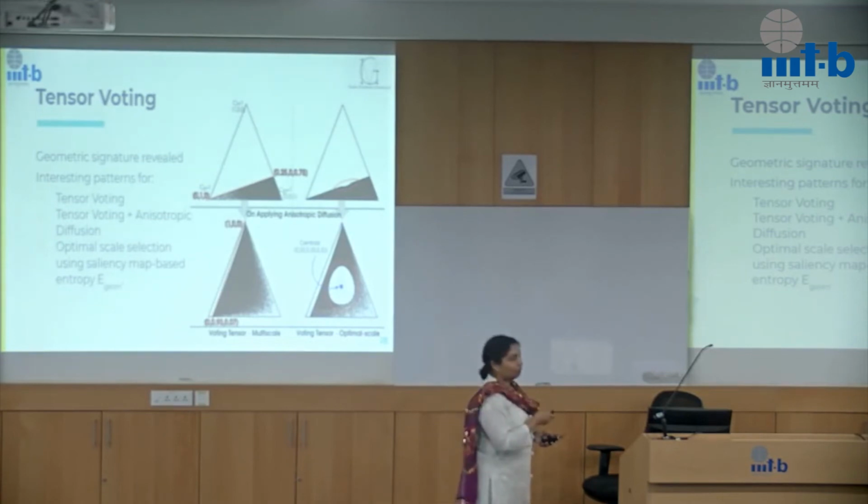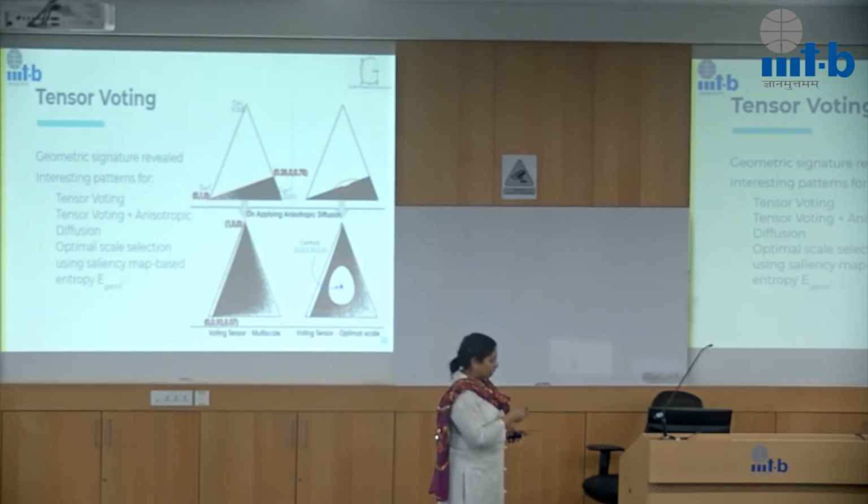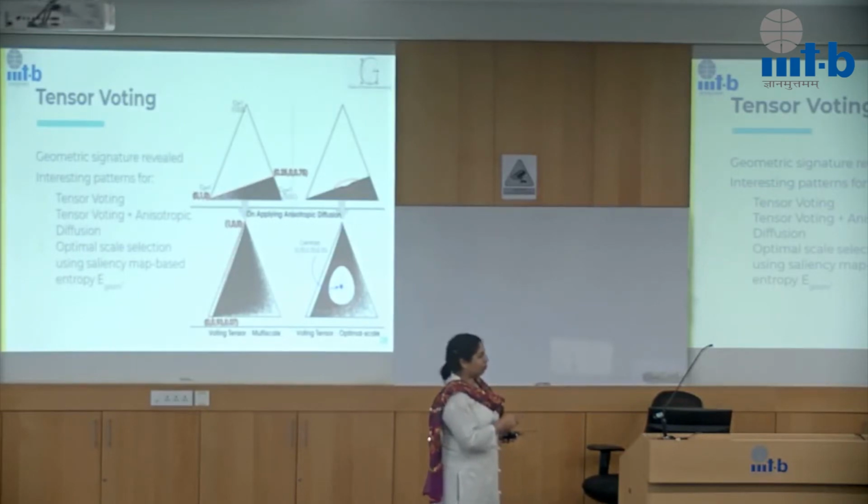There is a theoretical explanation for this based on the way tensor voting is done. So this particular line is where CL is, this is the CL value. CL is always less than the rest of the thing. So CL is less than CS in this particular region.